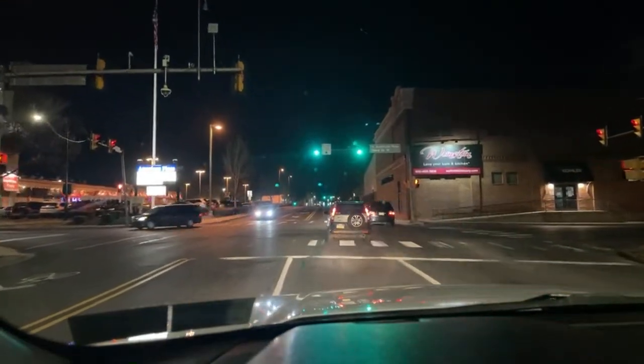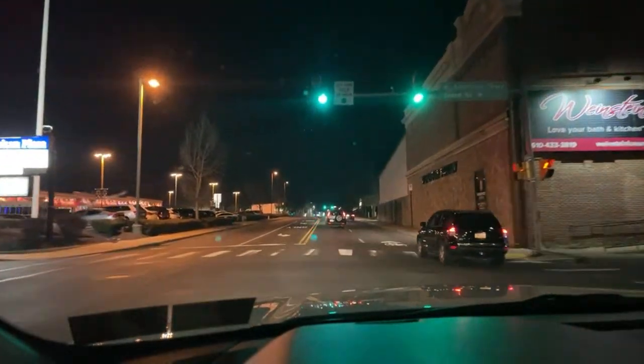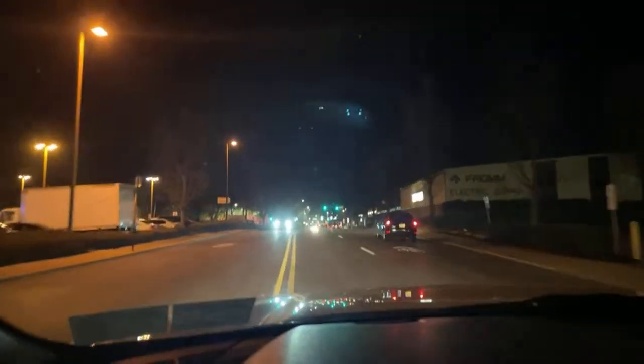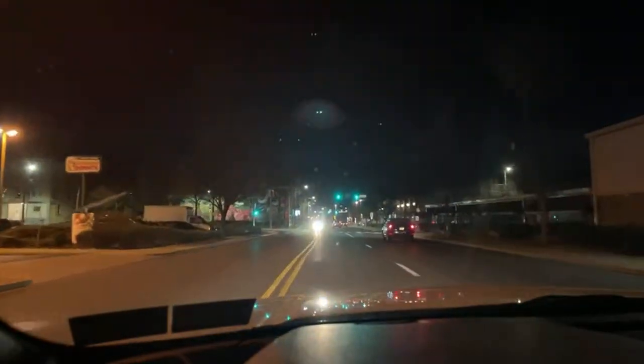I gotta be very, very careful when I come through this section of town. I gotta be very careful. I don't want Glorious jumping up on my steps, my running boards. I don't want her to jump up on there and she'll scare the crap out of me.